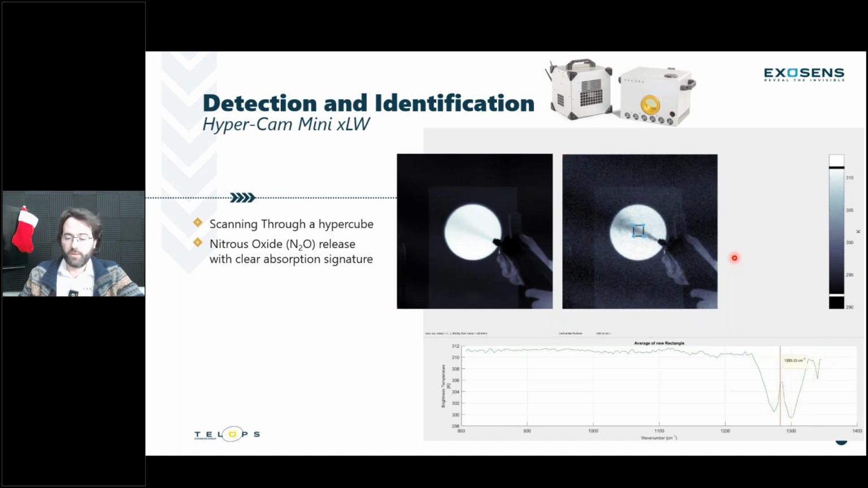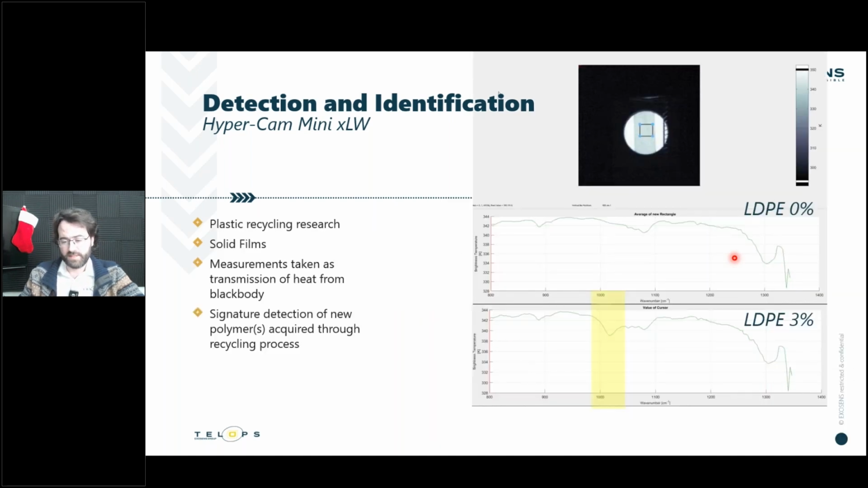Another kind of measurement that we can do with our hyperspectral systems is on solid surfaces or solid films. Here there were people interested in plastic recycling research, and there are some really interesting measurements they can do with hyperspectral systems in that case.